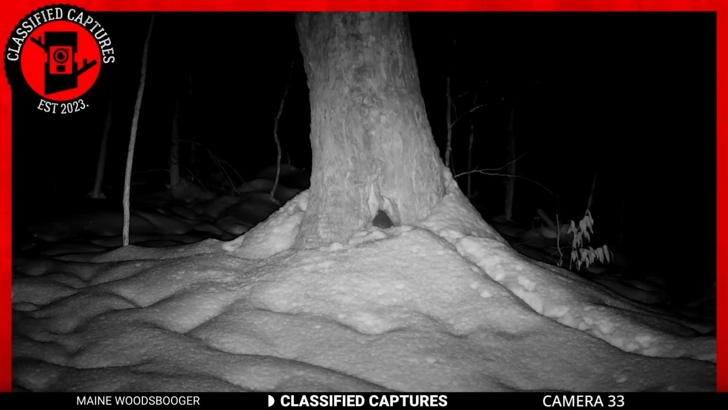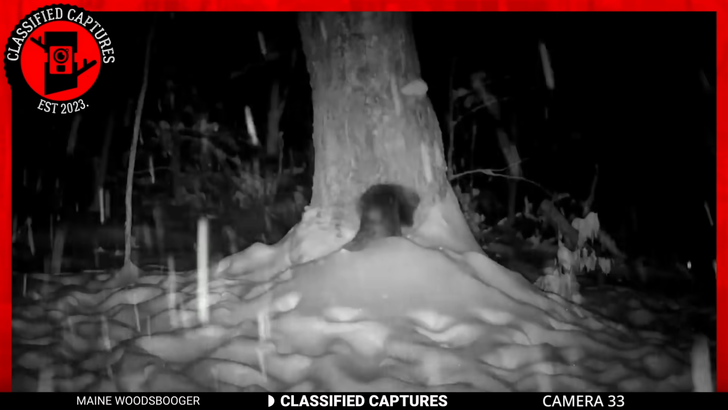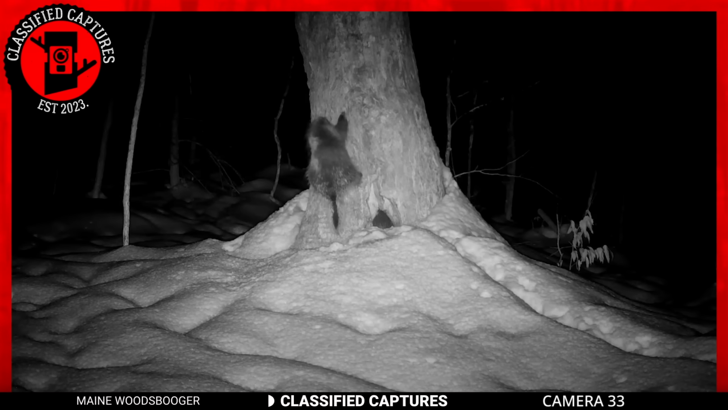In the background, we hear a chorus of coyotes growling and barking, their predatory instincts kicking into high gear at the sight of their potential meat scampering away. But this porcupine is no ordinary prey. It's a survivor and knows how to outsmart even the most cunning of predators.